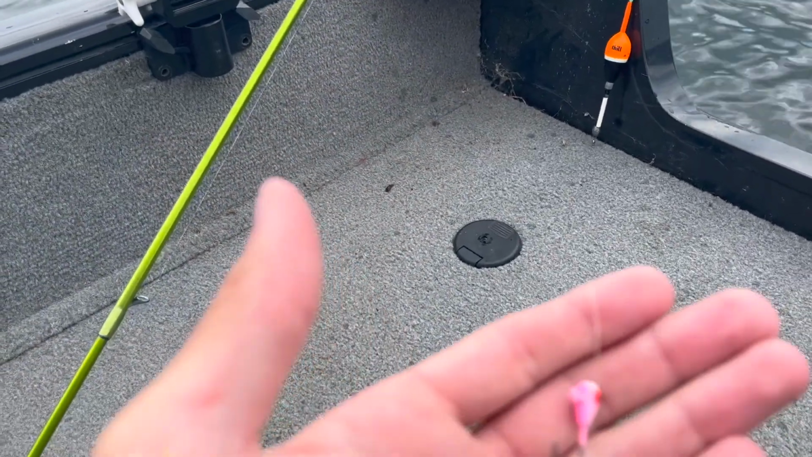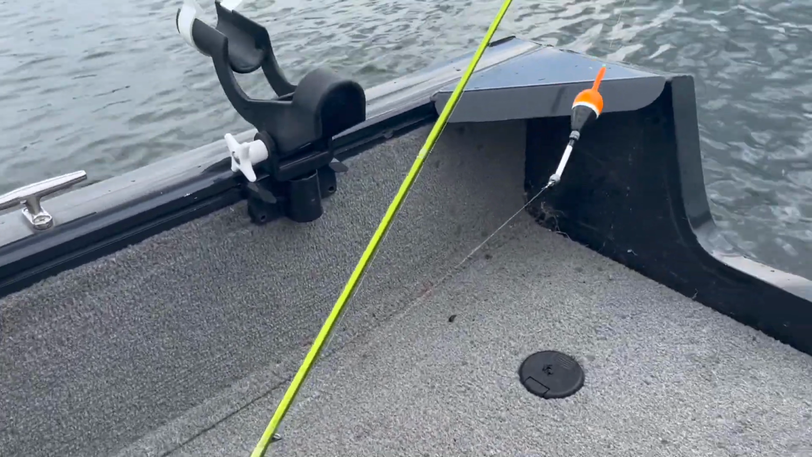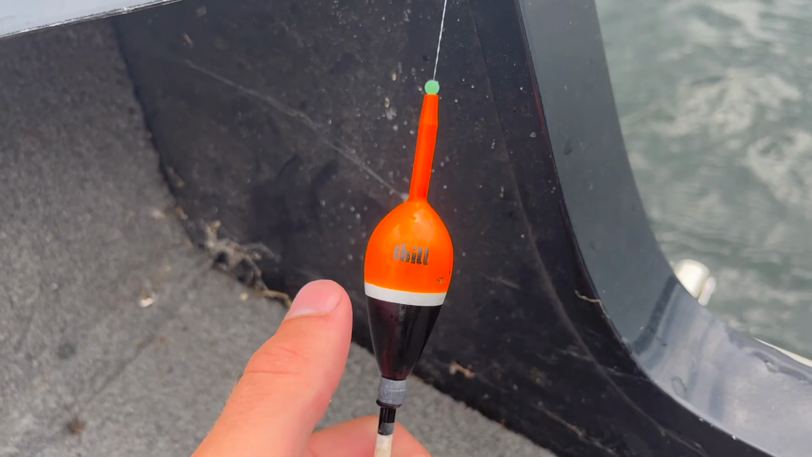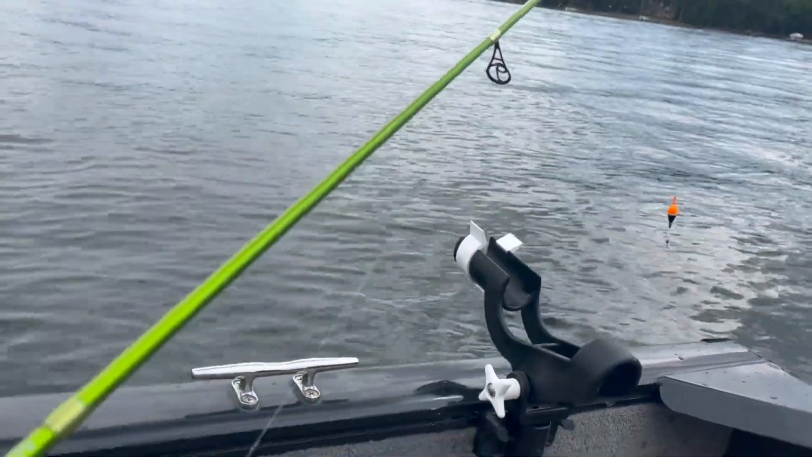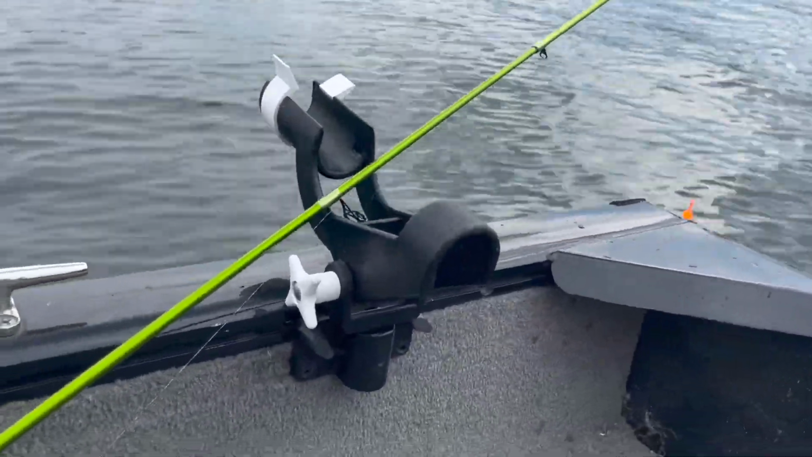All right, guys, what I'm using to catch all these smallmouth is I'm running this 16th ounce pink Lindy live bait jig. I'm running about a 2-foot fluorocarbon leader up to a swivel, and then I'm running a small little 1/8 ounce egg sinker slip bobber. Got your bead, and then my main line here. This is an 8-pound Power Pro, and then just a slip running on a 7'6" ACC crappie stick, and this thing is the best slip bobber rod around. And then that's about it for the rigging.